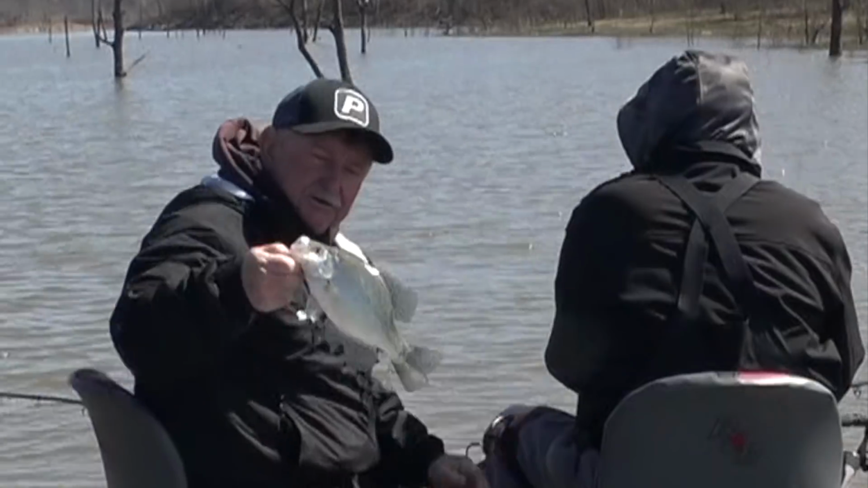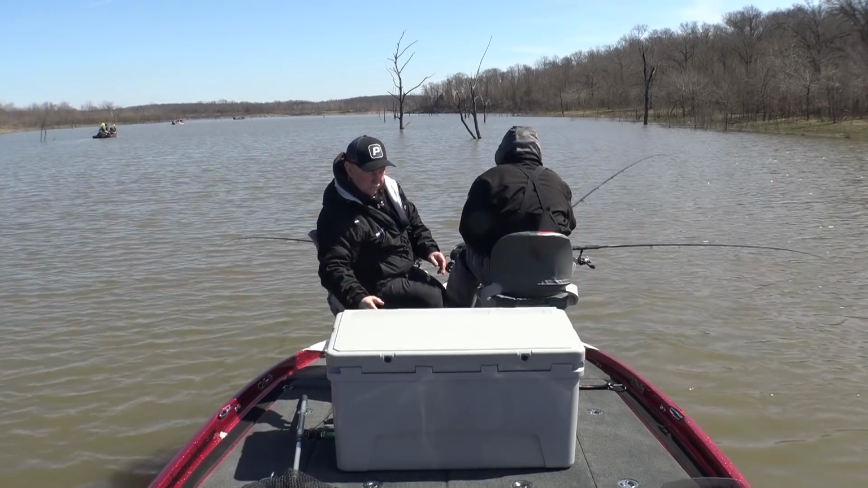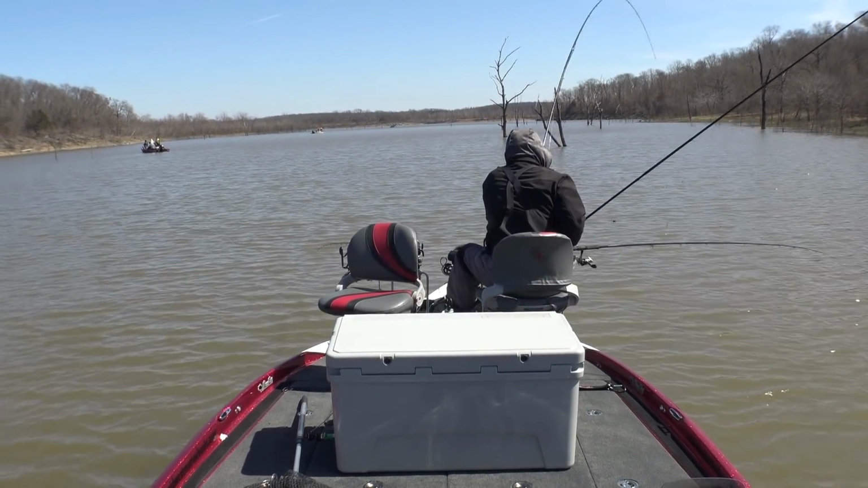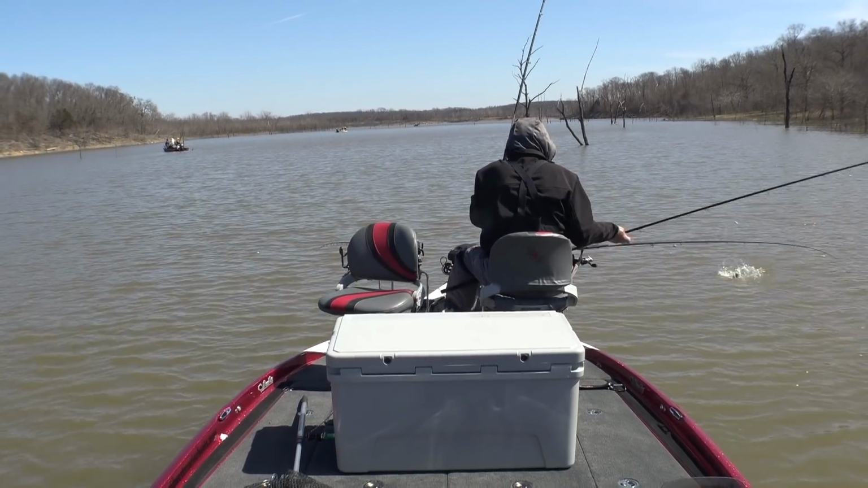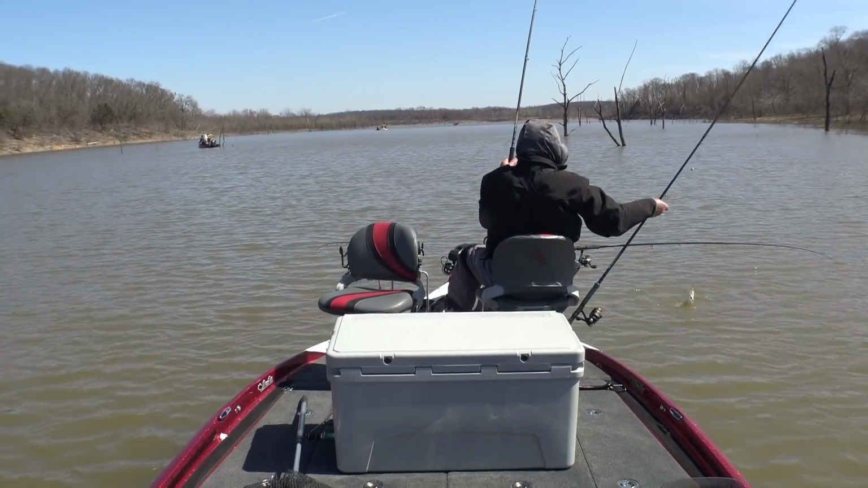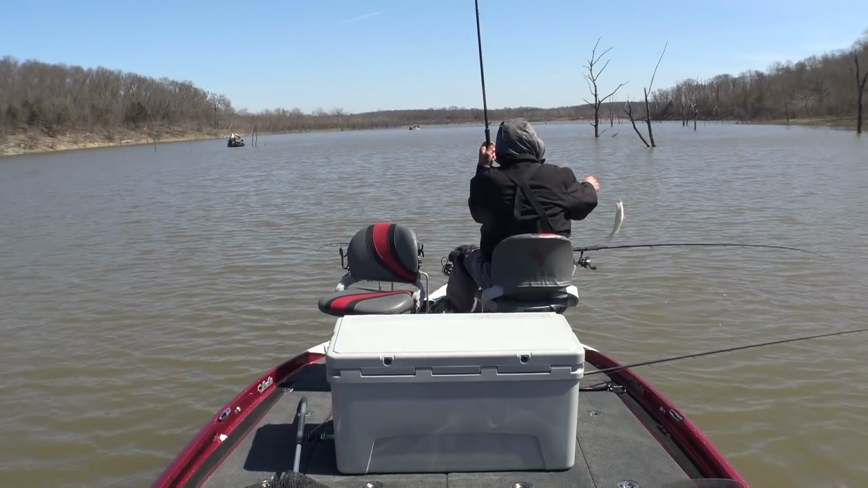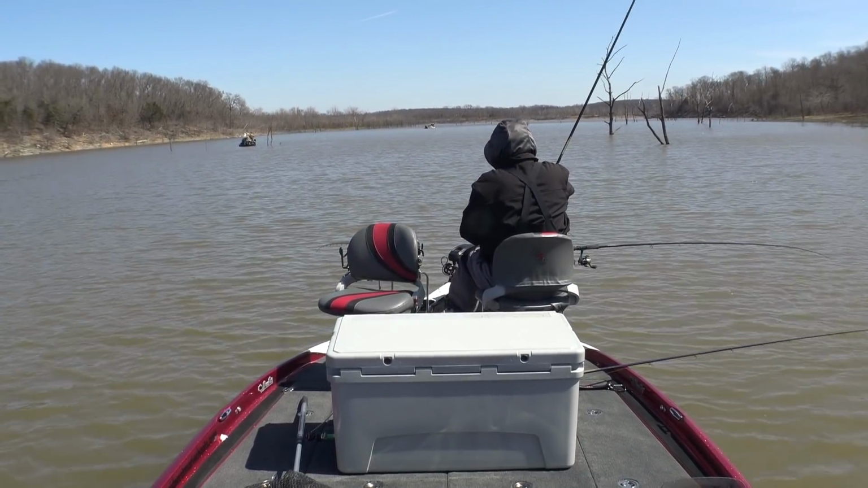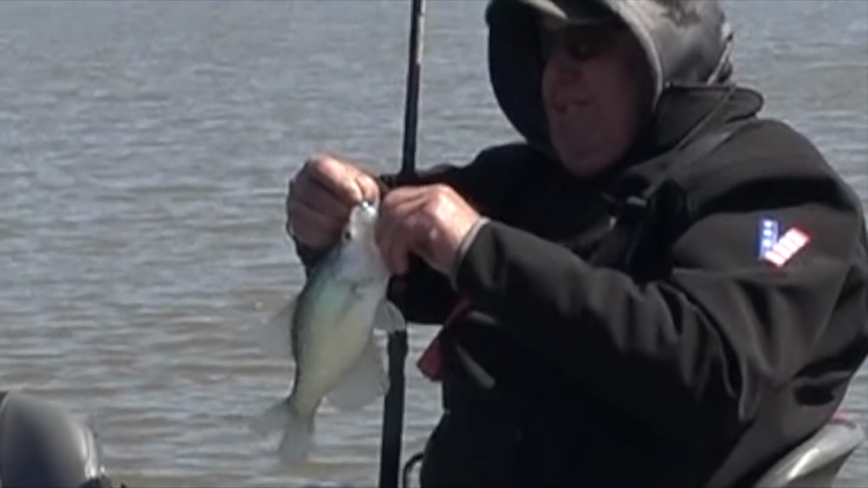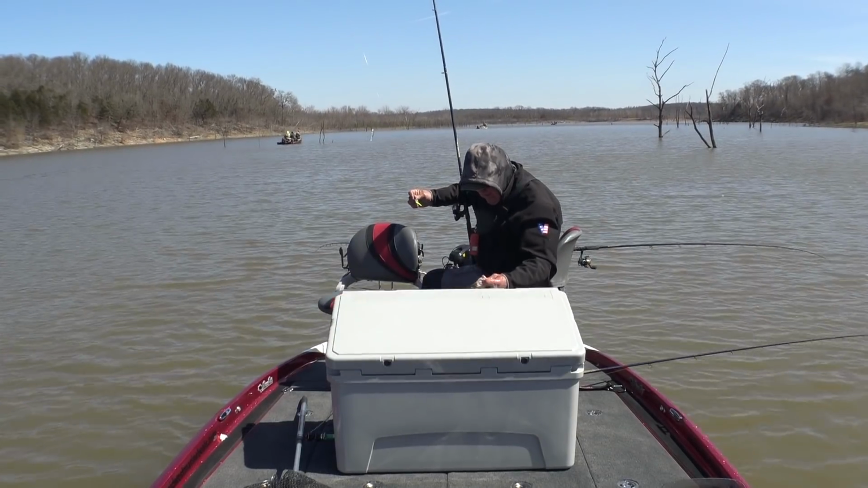All right, another nice little keeper. That'll go in the pot. Oh, there you go. You bite the jig? Yep. It's that bluegrass, isn't it? Yep.